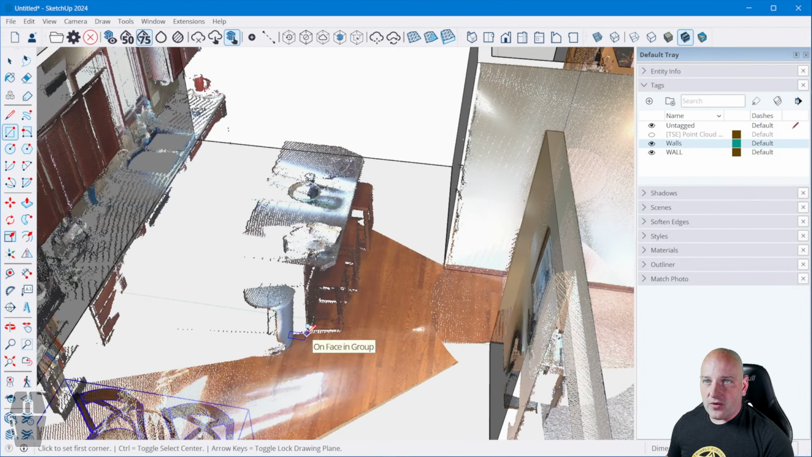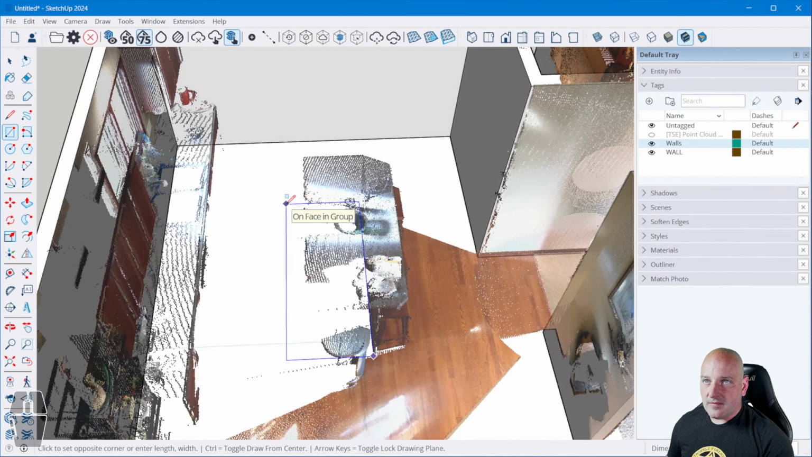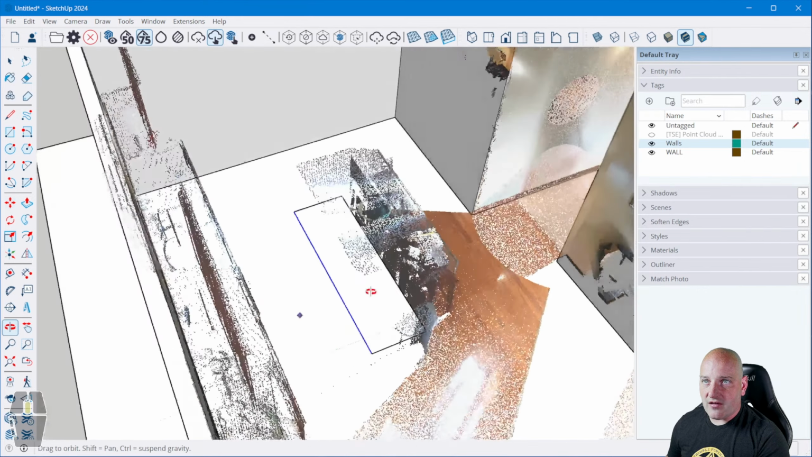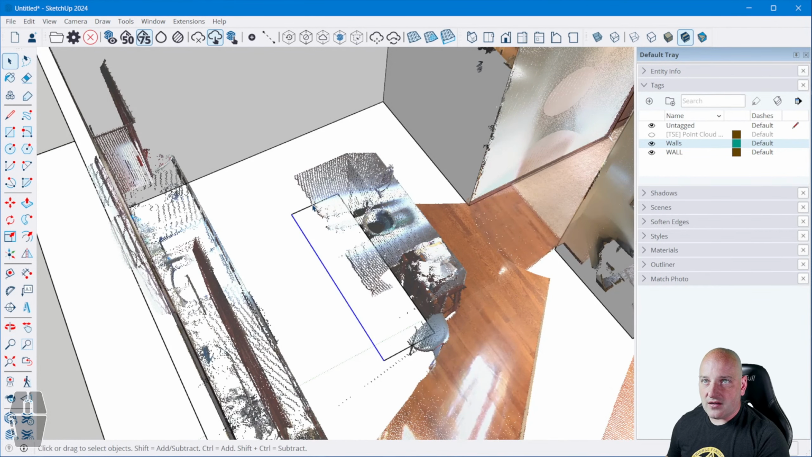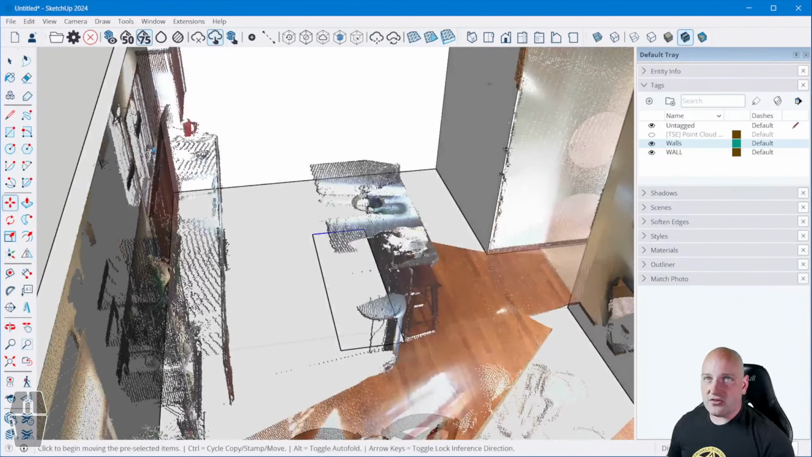Okay, now let's do an island. I'll just draw this, make it that size, and select it, hit M, and move it on the green axis. I want to snap to the point cloud, right there. Looks good. I want to move that on the red axis so that it snaps to my point cloud there. Making sure that it fits, looks good.